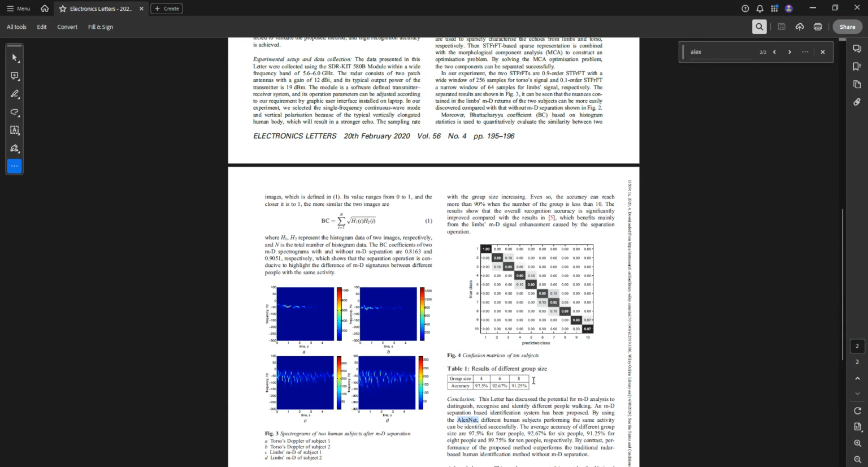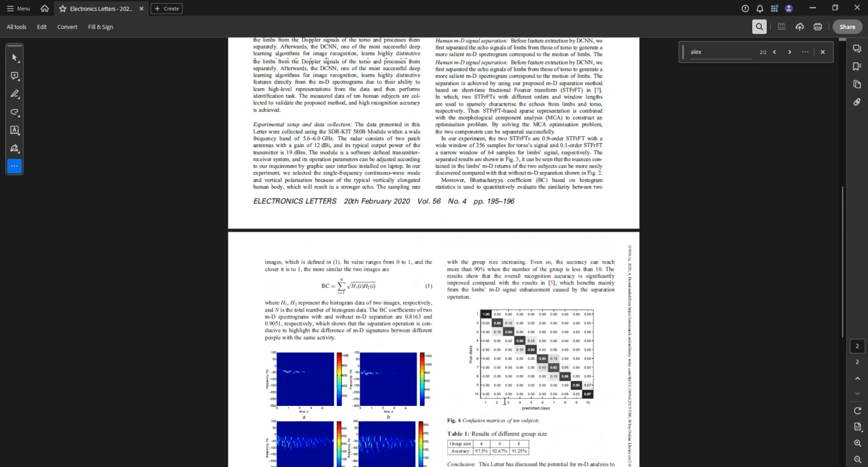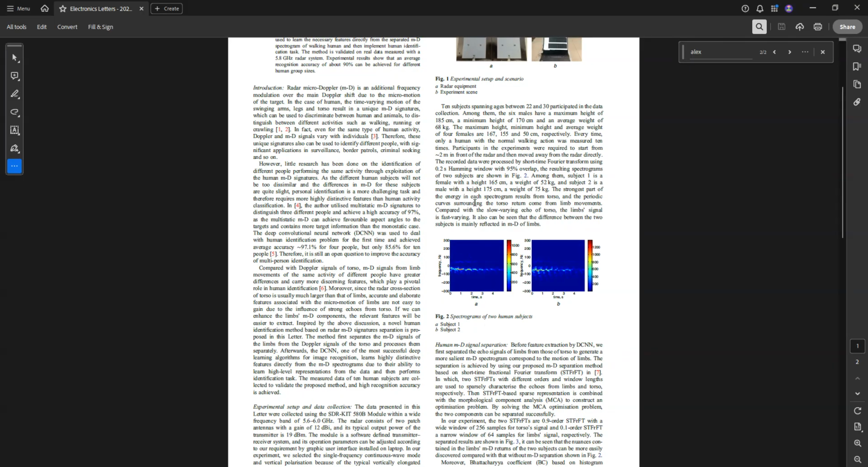Now they do group size comparison. They achieve on 4 people 97.5, up to 8 people 91.25 accuracy, which drops to just below 90 for 10 people. Okay, this is actually 89.75% accuracy. And so this is a short paper, like a letter, and this is something, by the way, that I teach in my course, AI in radar signal processing.